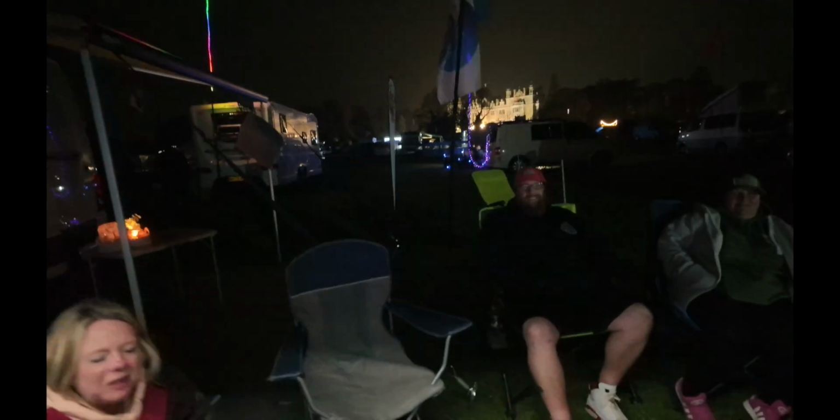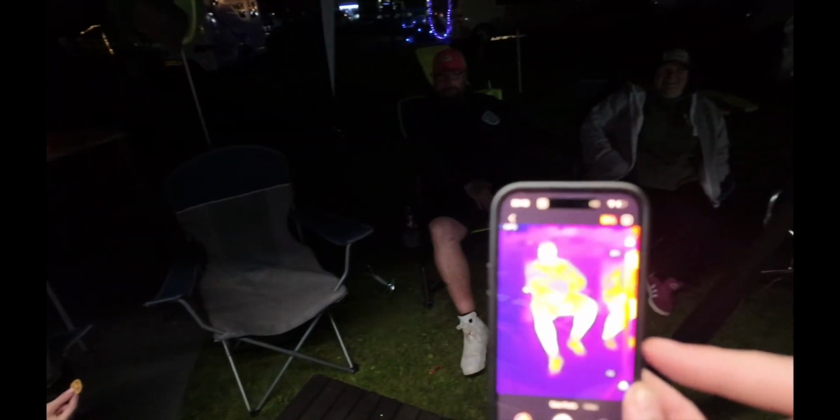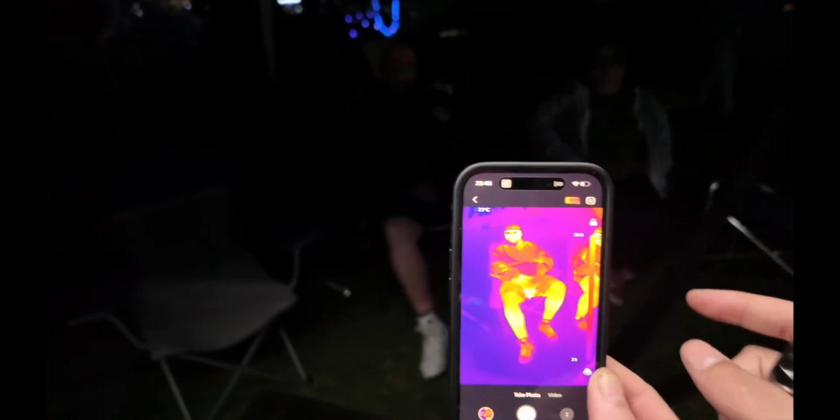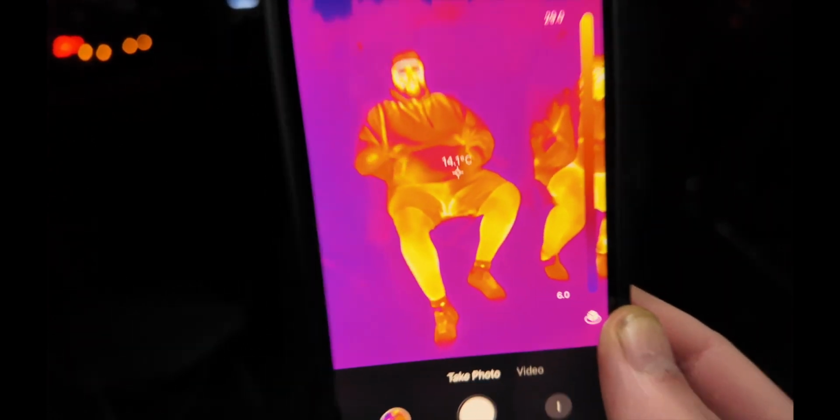Hey up. This one's got warm spuds there. Look at them bad boys. They're about 90 degrees now. Oh, no, your spuds are cooler than the rest of your bodies. They are healthy bollocks.